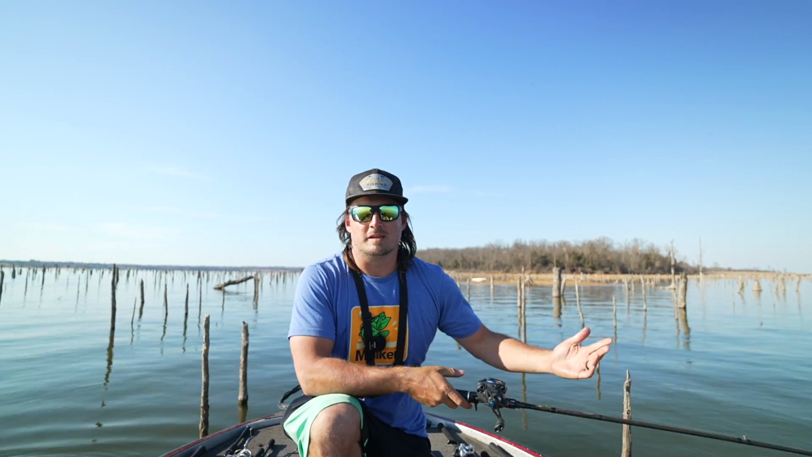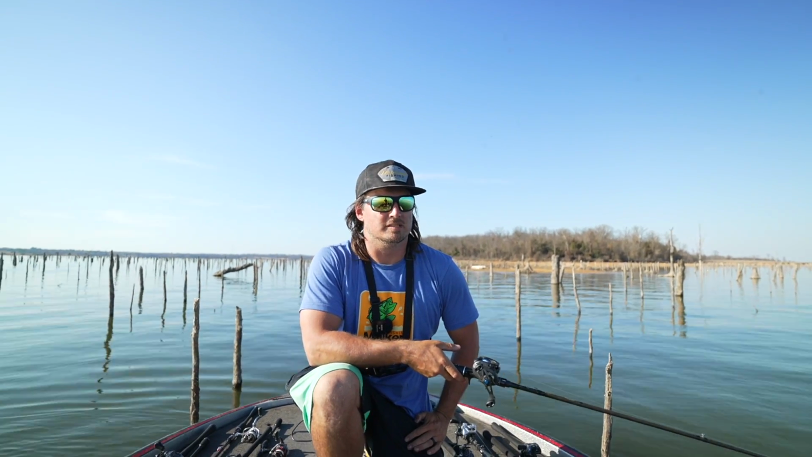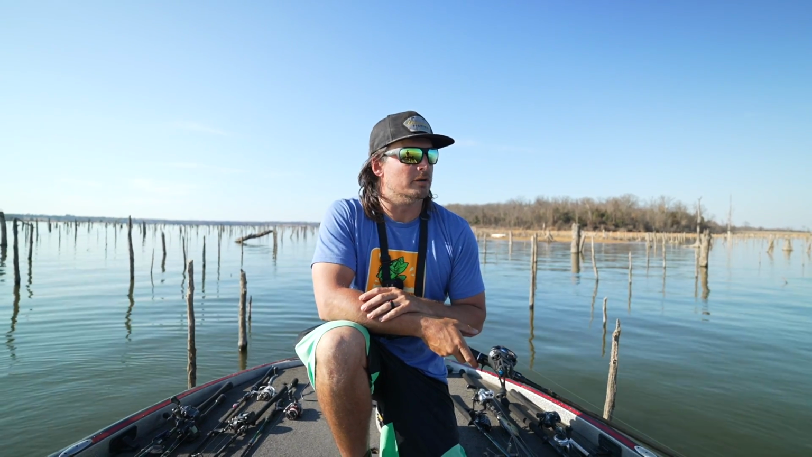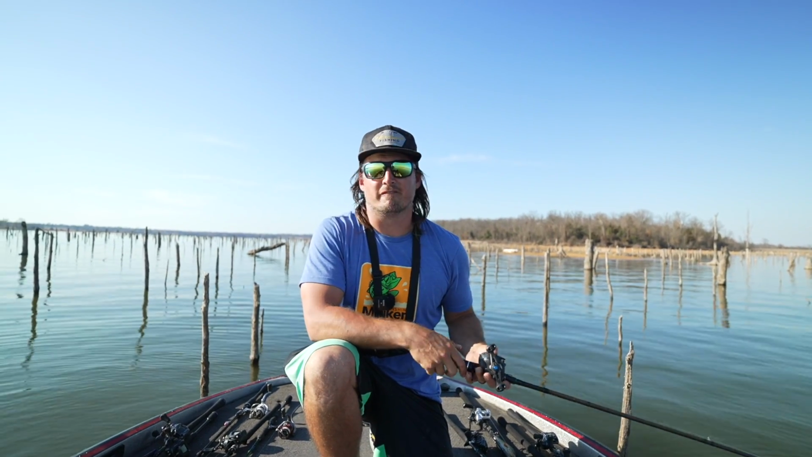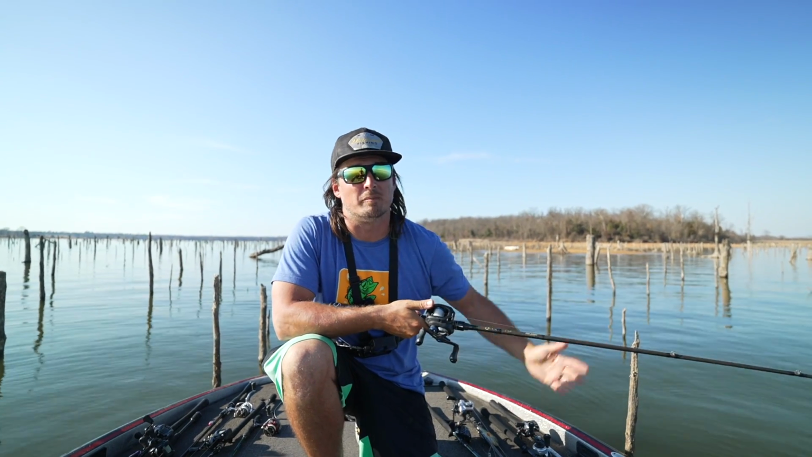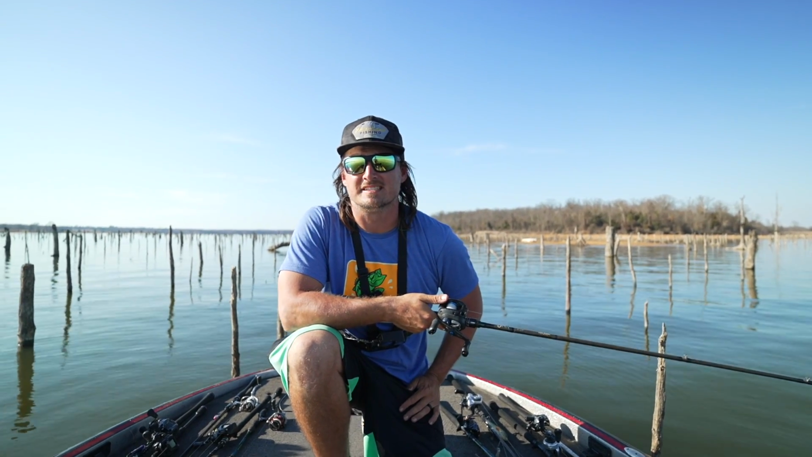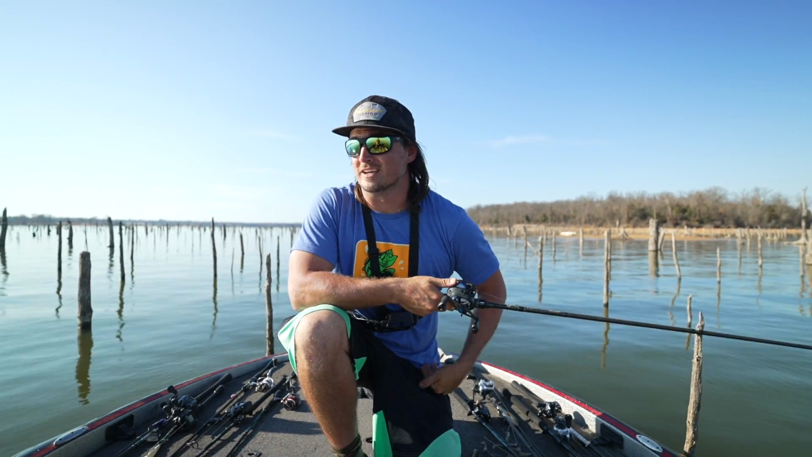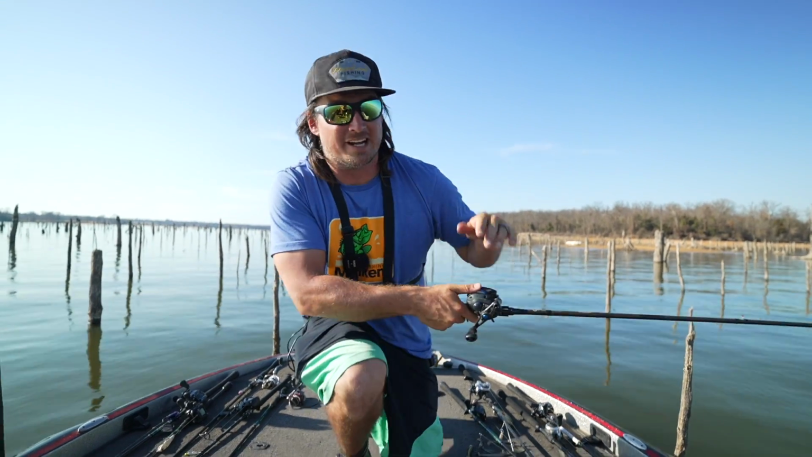And of course they were on the same pattern I was on when I came here in December, the winter pattern, throwing jerkbaits in the trees way out deep. Well, that's gone. None of those spots have fish on them anymore. They are hauling ass. The water's probably gonna warm up 15 degrees in the last 3 or 4 days. So they're moving and we're trying to stay on top of them. And I think we finally found them today.